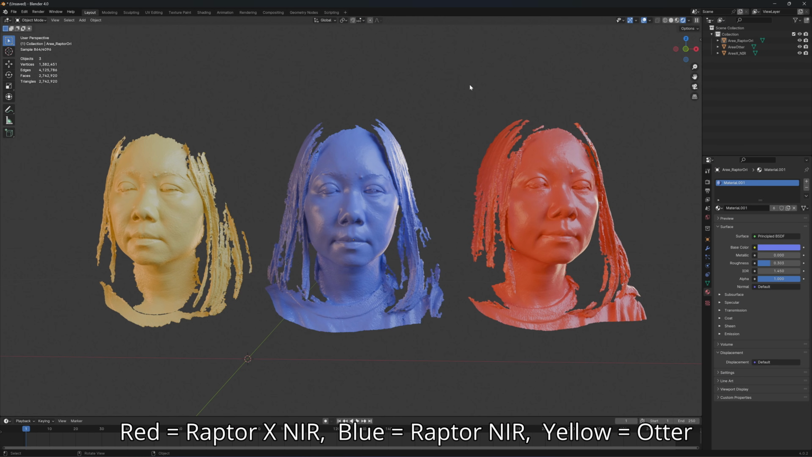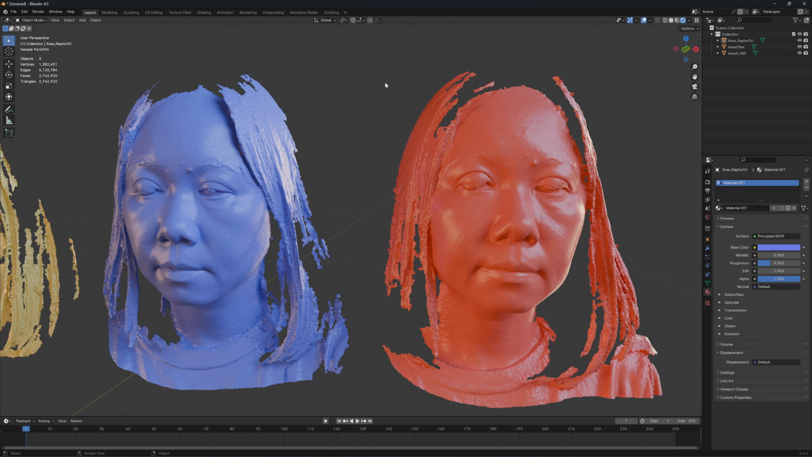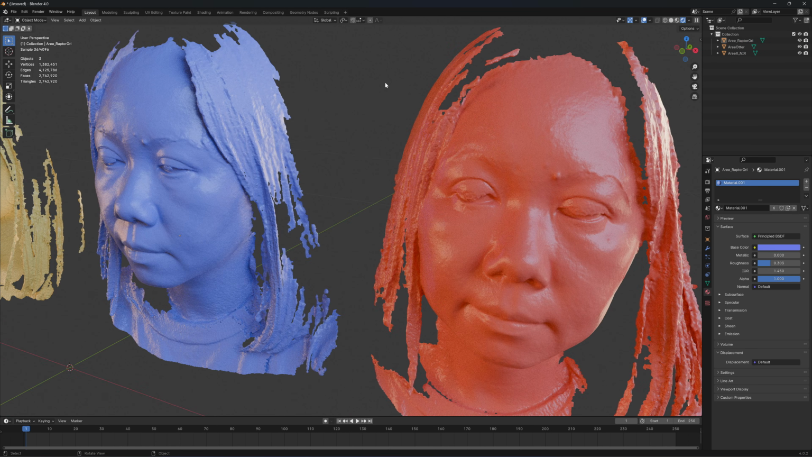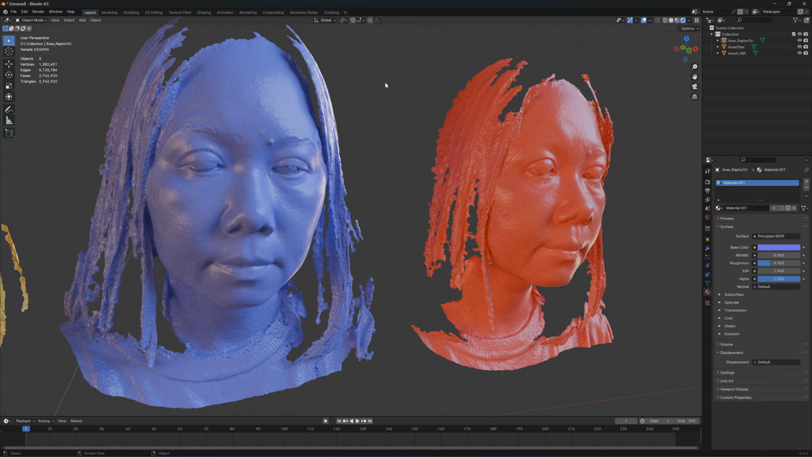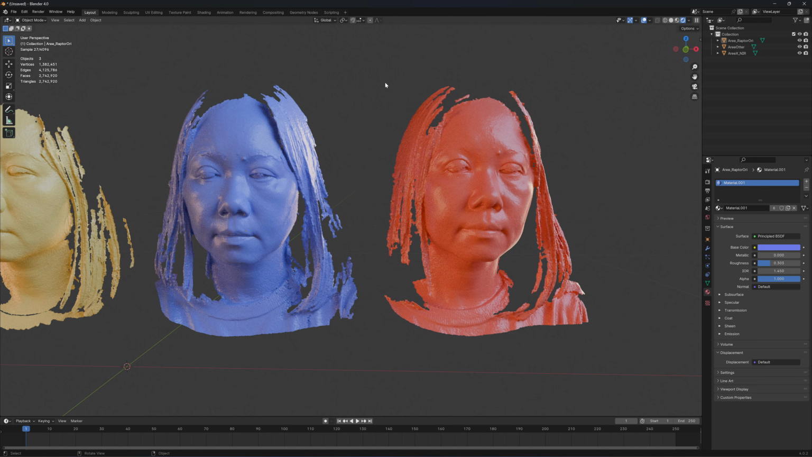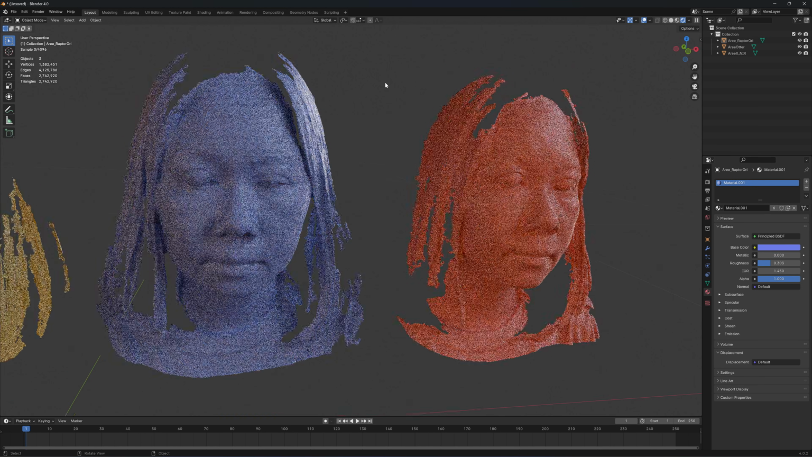Okay, here's the comparison of the infrared scanning. On the right is the Raptor X, the red color. The blue one is the original Raptor, and the yellow one is the auto face mode. I would say that it is exactly the same infrared scanner. I cannot see any difference in the definition or sharpness. See, it captures the same amount of black hair, eyebrows, same, everything is the same.